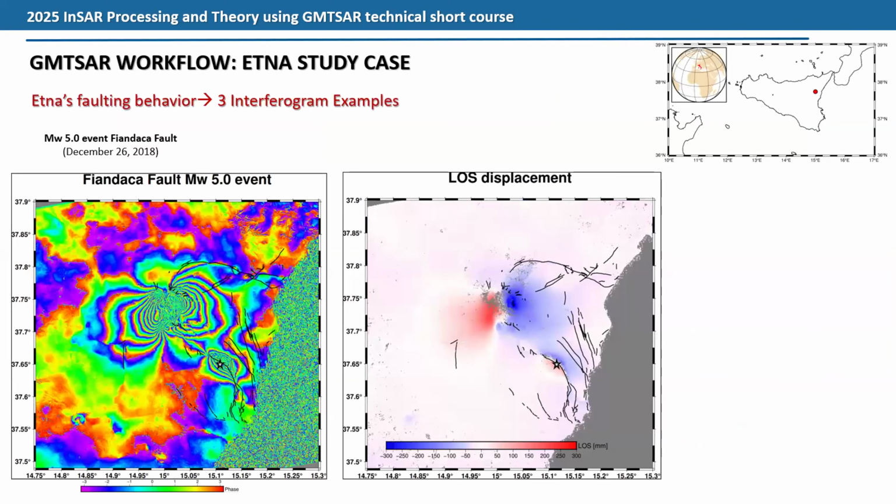What I want to present here are 3 different examples of the Etna study case, which is one of the biggest events on Etna in the last 20, 30 years, which occurred on the Fiandaca fault, as we can see in the star in the left image, which is the general wrapped interferogram. This earthquake corresponds to actual lava flows from the central crater of Etna.